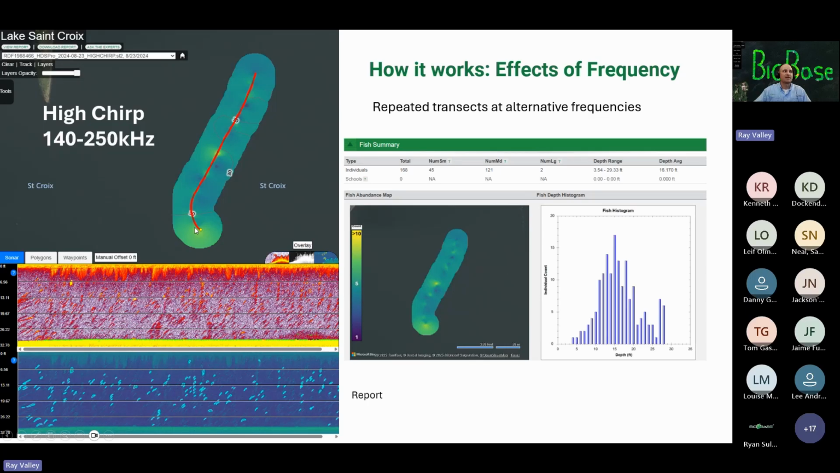I wasn't running them at the same time because you don't want multiple transducers running at the same time, because they'll interfere. So I would record a sonar log, start it here, stop it here, then turn around, come back, start it again at a different frequency, and rinse, wash, repeat.